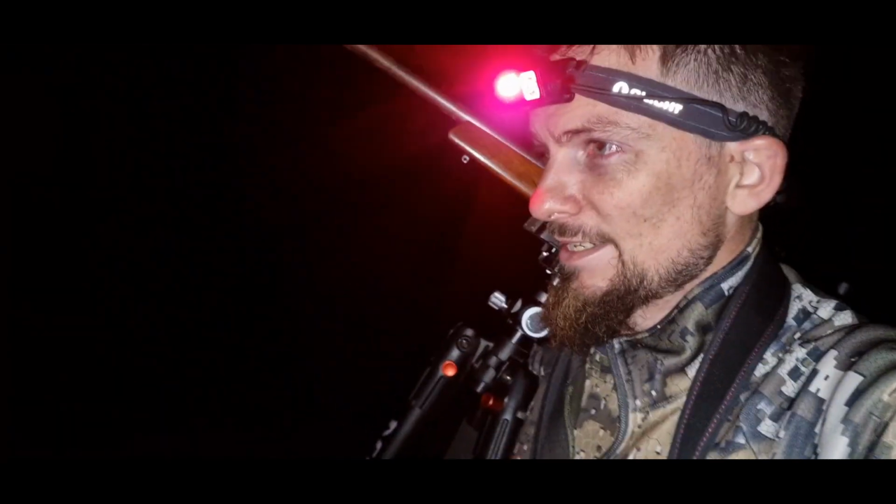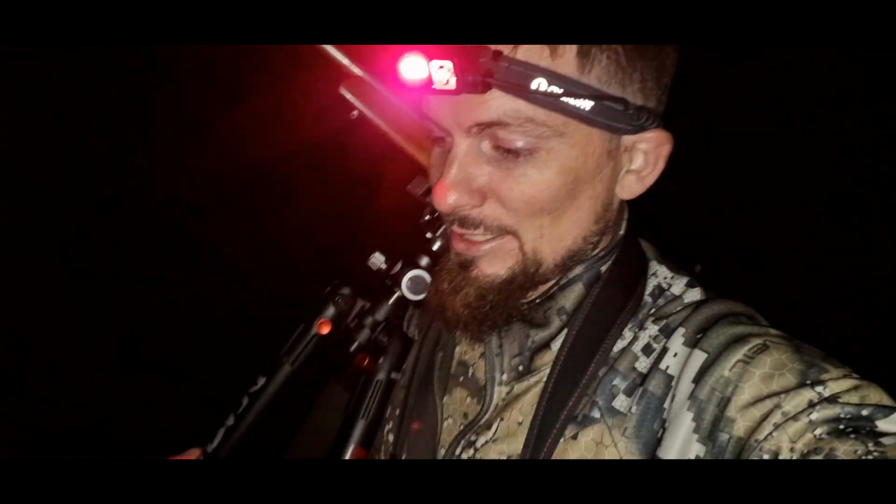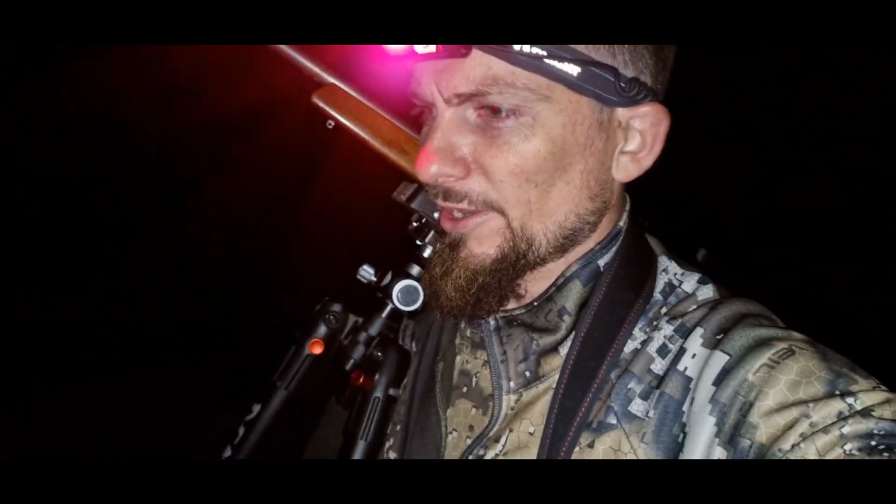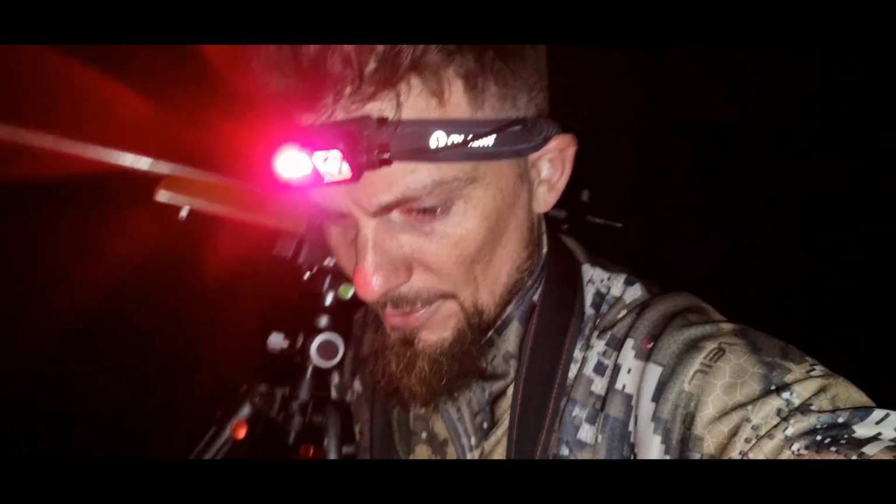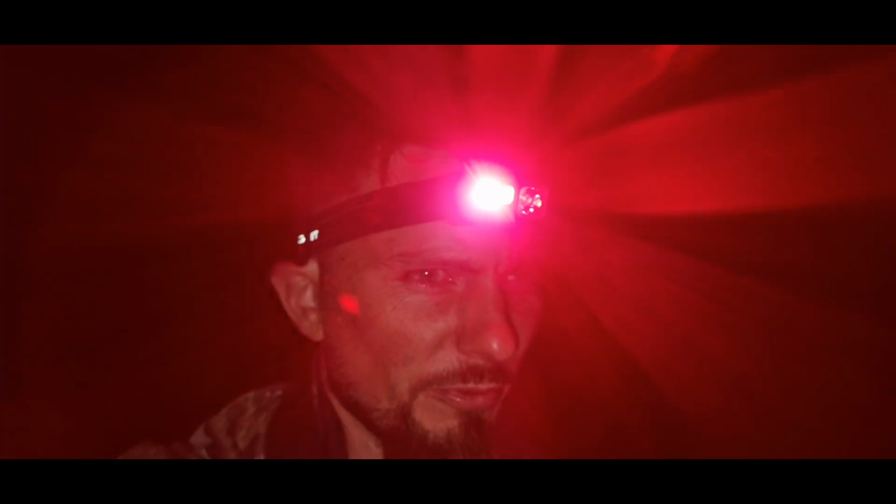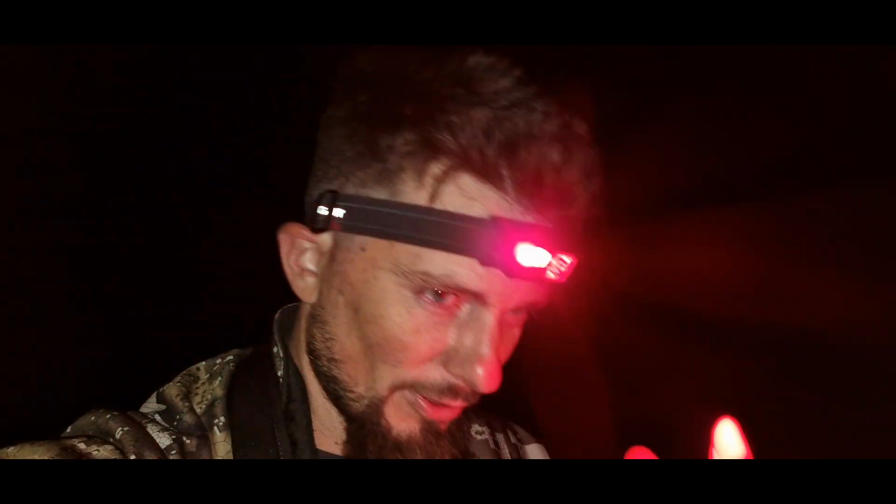So he's gotten away. But like I said before, I really need to get out with this 22 and spend more time shooting rounds down range and knowing what the trajectory is. I think it will be better once I've got a laser rangefinder on the 22 with a ballistics calculator. I think that'll be the way to go. But no matter. All right, let's get in the ute, go down to the farmer's house, and it's almost time to call it a night.